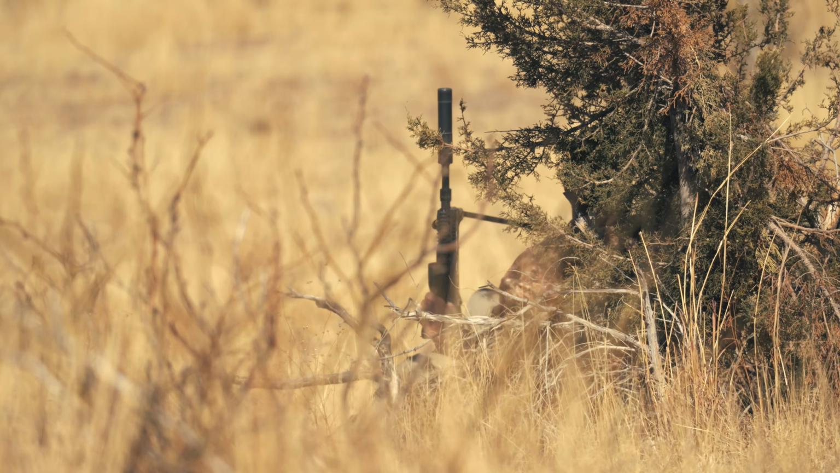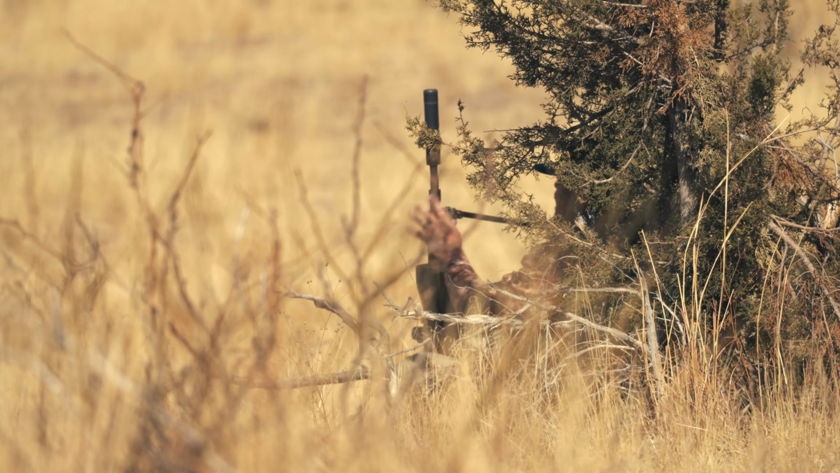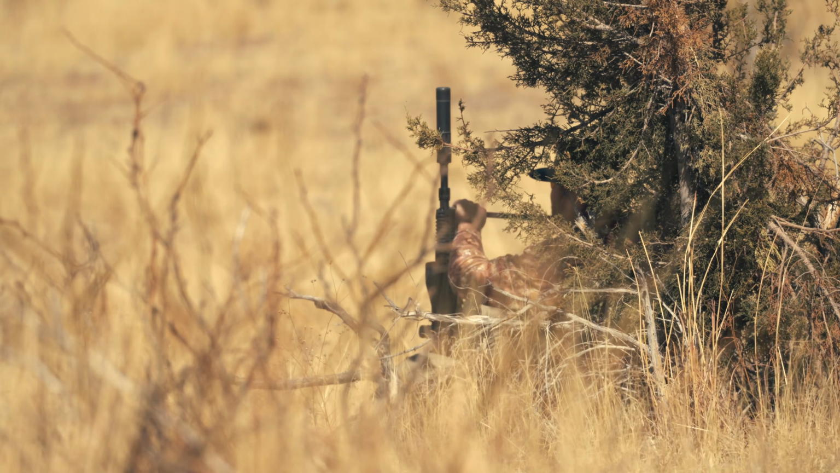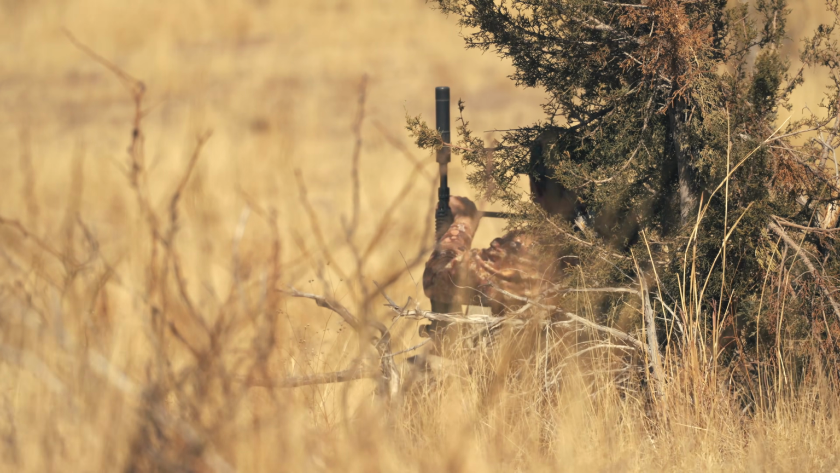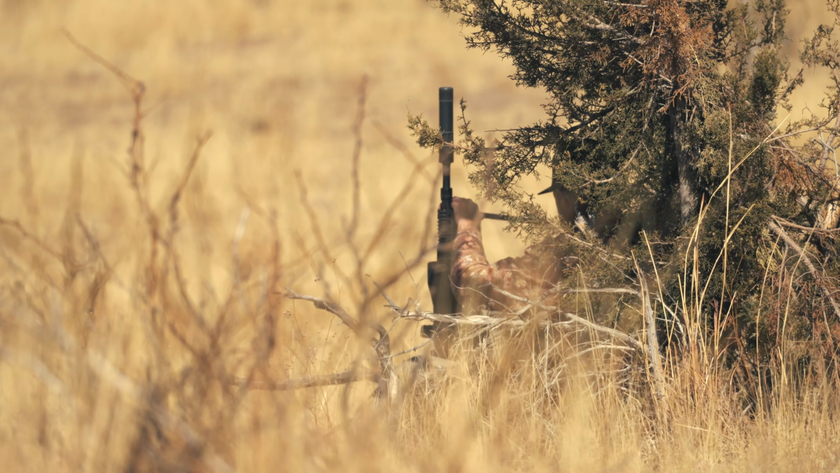I think our wind's kind of going up along this, coming right in our face like this. So I'm gonna crank some volume and see if we can make it 2 in a row. If we get lucky, we'll maybe call these javelinas in.